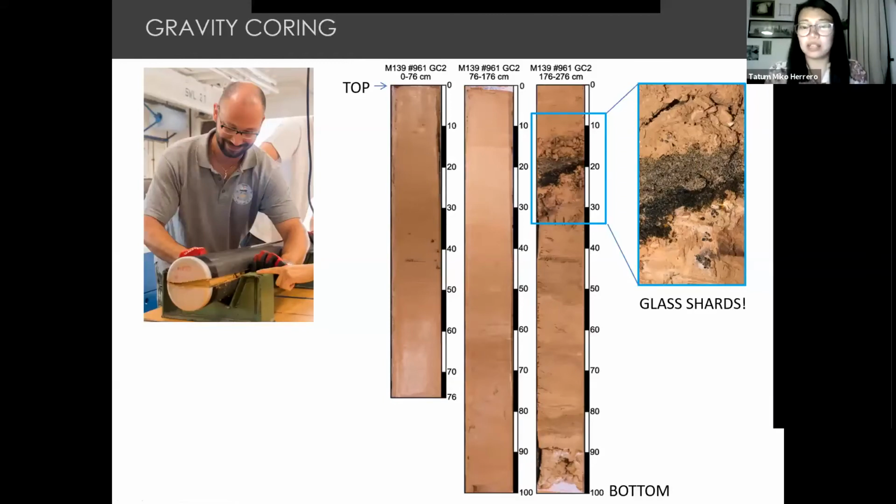And what's special about this is that glass shards usually are the first ones to turn into clay. They're the first ones to disappear and weather away. But here, they're very fresh, they're very shiny, like freshly smashed bottles. But these are very tiny. They're like 2 millimeters or less in size. So they're very small and they should disappear really fast through time, but they did not. So that means that they're very young.